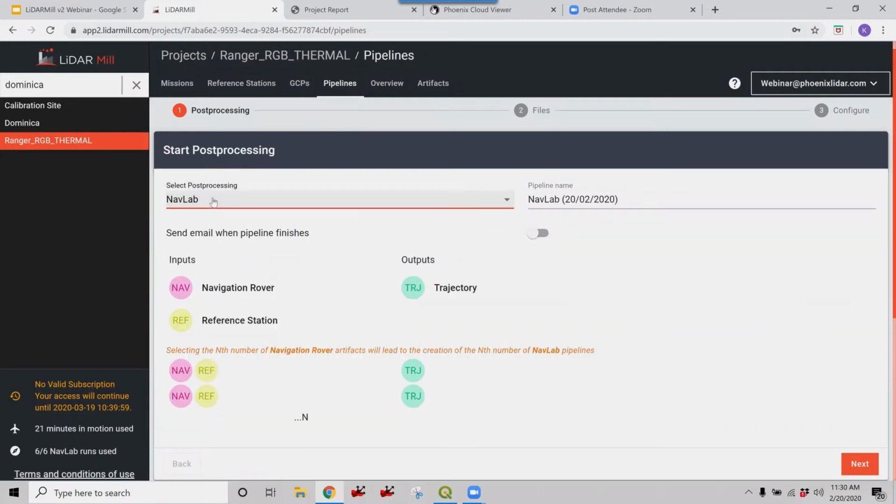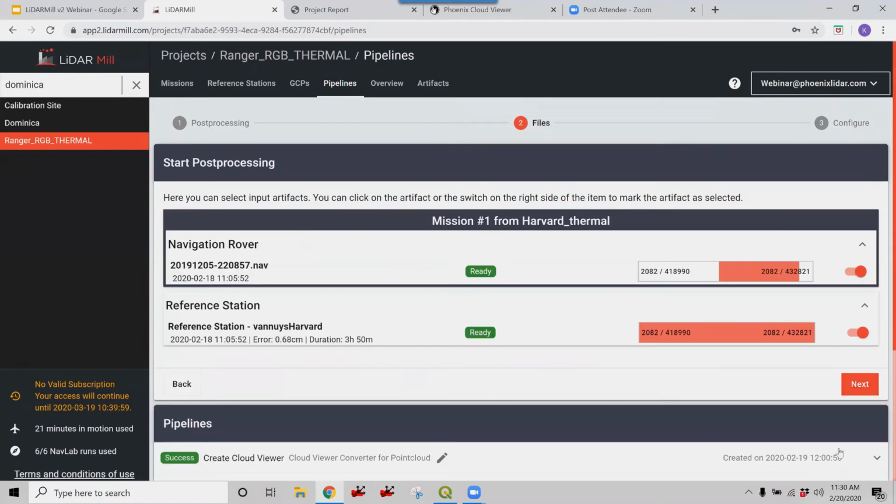So let's start a Navlab pipeline. It's as easy as clicking Navlab, and you can give it a specific name. If you'd like an email response, you can always click that switch. Then you would enable every artifact that you wish to include in this Navlab pipeline.